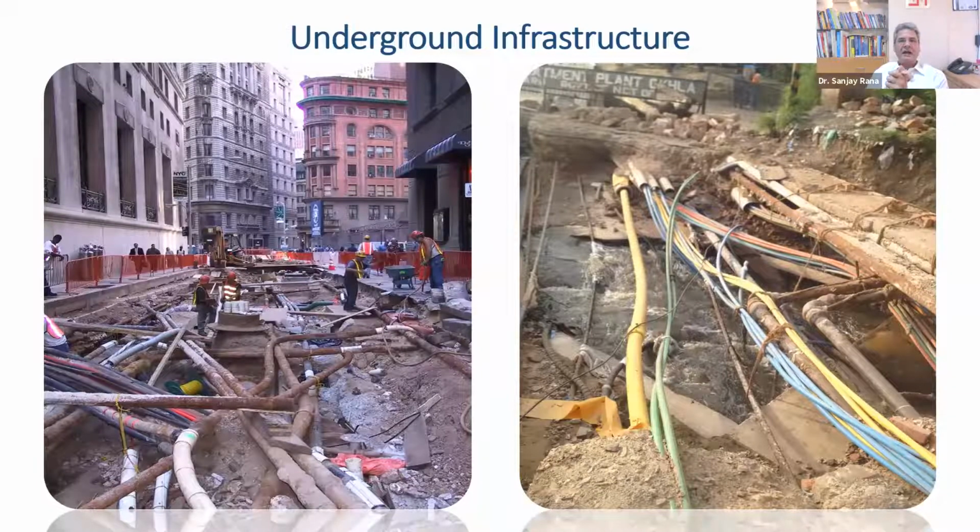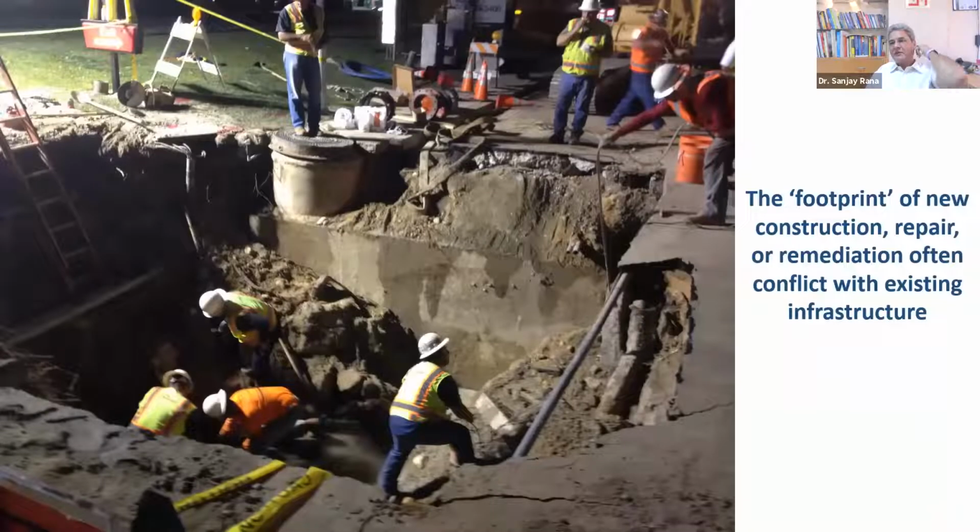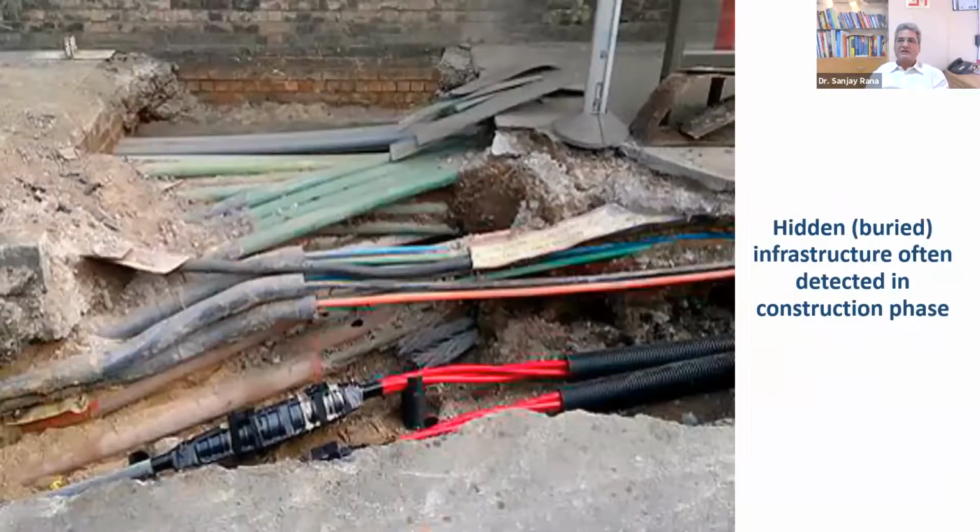Now, if you really look at the underground infrastructure, it looks something like this. So it's practically a jungle of utilities down there. And the footprint of new construction, repair, or remediation often conflicts with existing infrastructure. Whenever you're going for a new project, it can be just putting a pile for a bridge. It can be taking a tunnel for the metro. It can be anything which you are doing on the ground. When we start excavating, that's where we come in conflict with this existing infrastructure. So this is mostly detected in the construction phase.